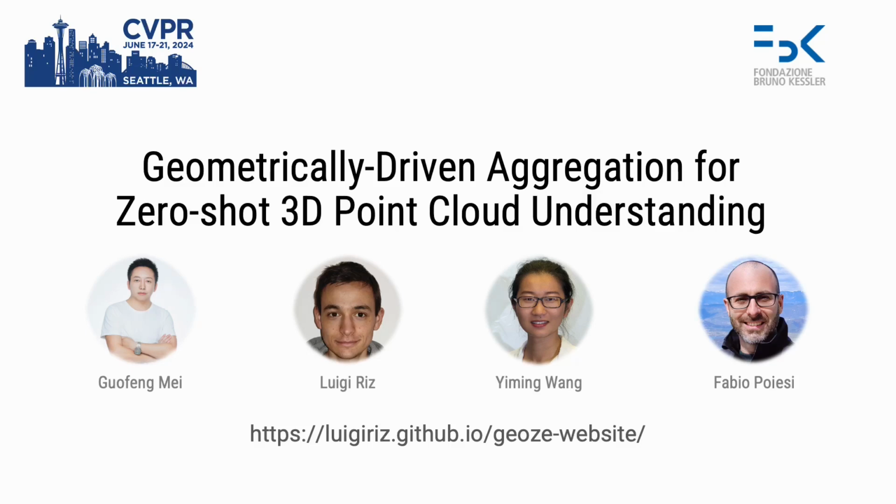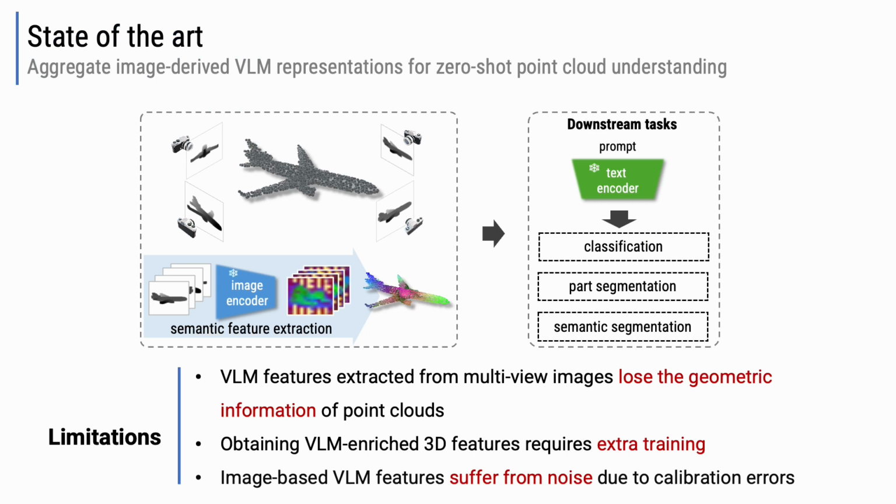In this presentation, I will present our CVPR highlight paper titled Geometrically-driven Aggregation for Zero-Shot 3D Point Cloud Understanding, co-authored by Guofeng, Luigi, Yiming, and Fabio. Let's first take a look at current methods for zero-shot point cloud understanding.